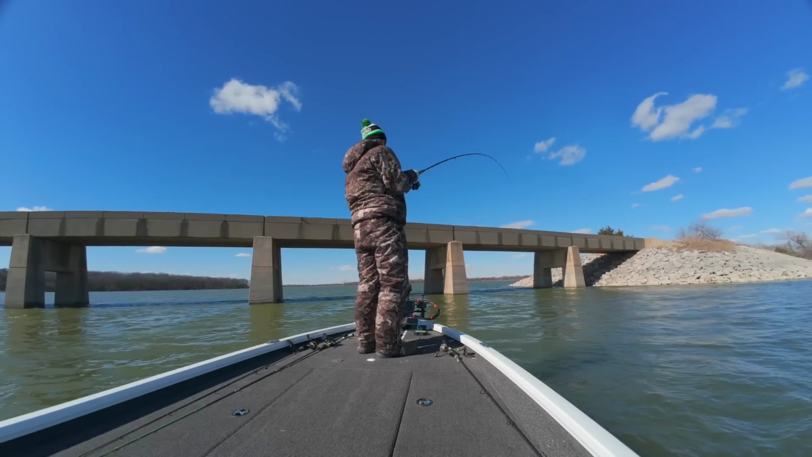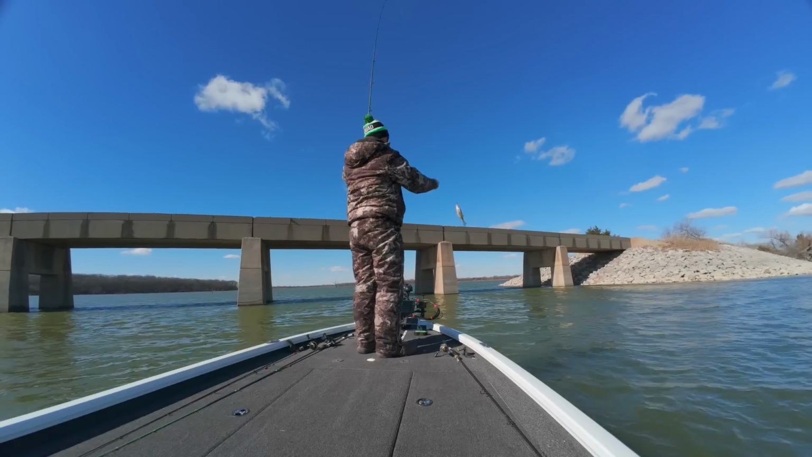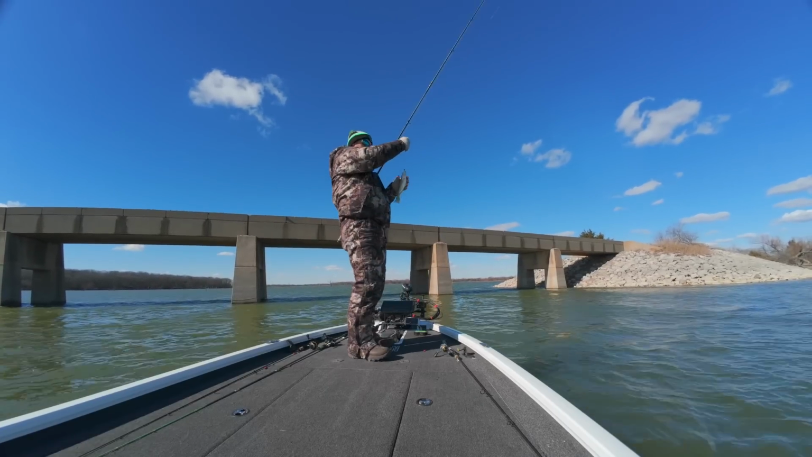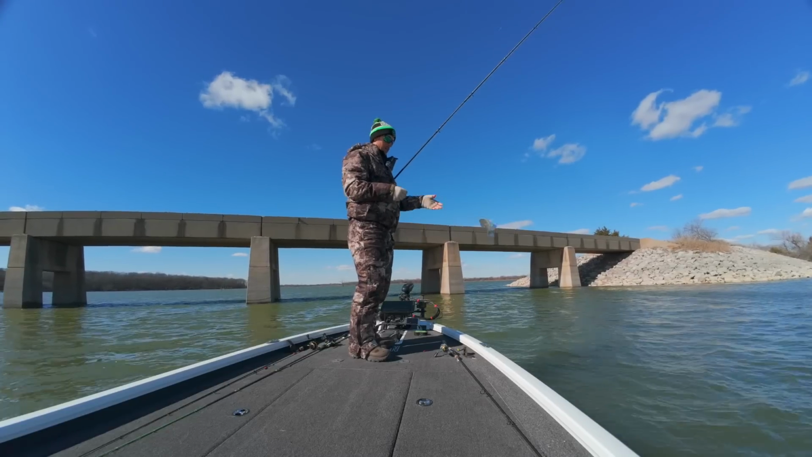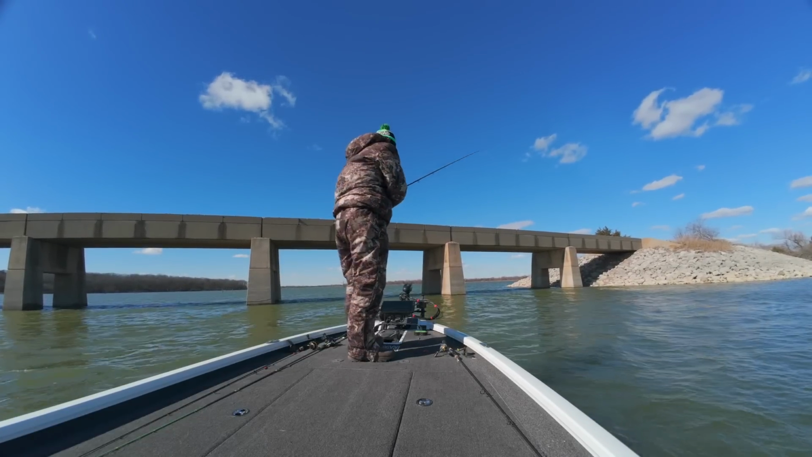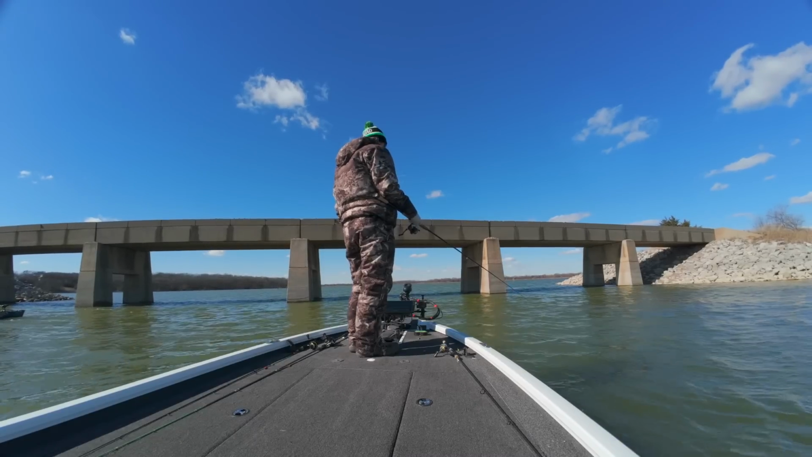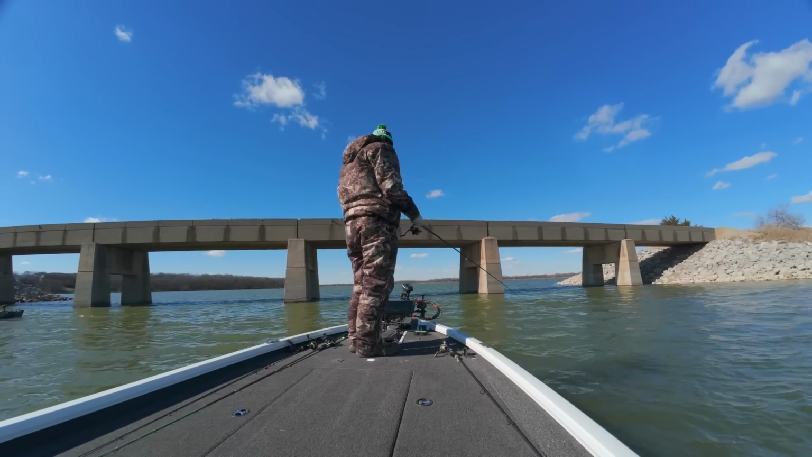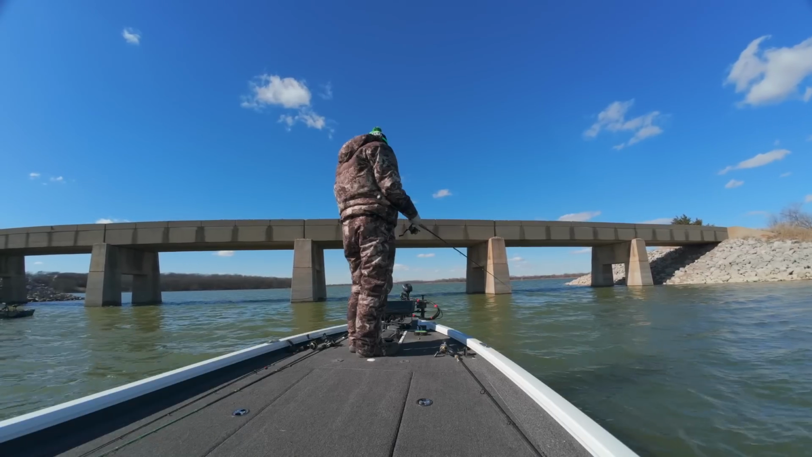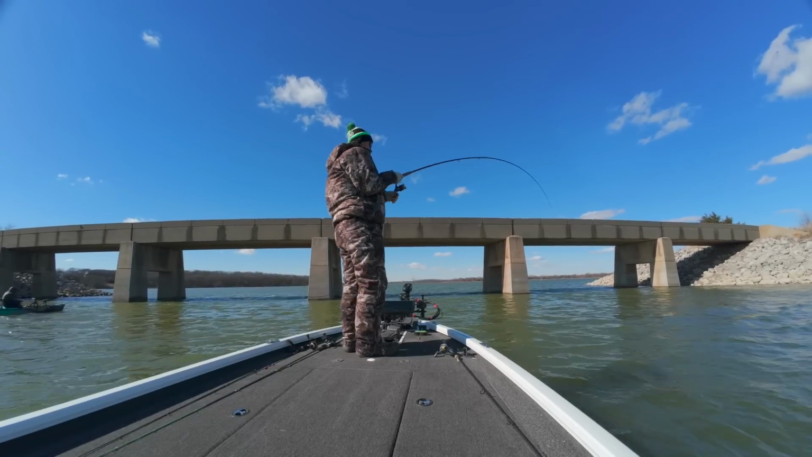There's a thump, a crappie thump. Ooh, these are deep. 30 footers. That one's a borderliner. Throw him back. I'm sure he'd be tasty though. Not gonna deny the taste. By far the most consistent technique, not moving it. One's on it right now. There he is. Just not moving it.